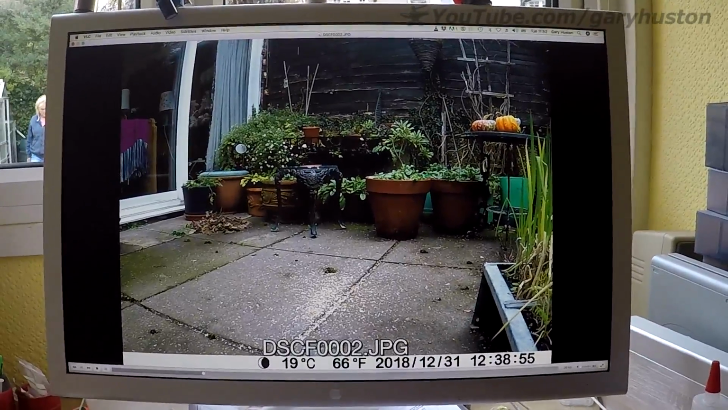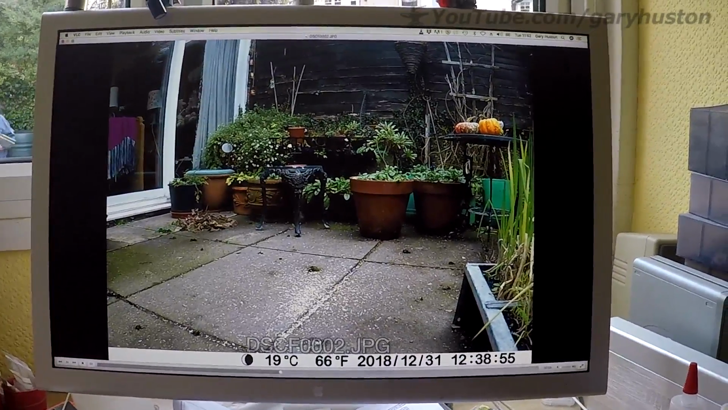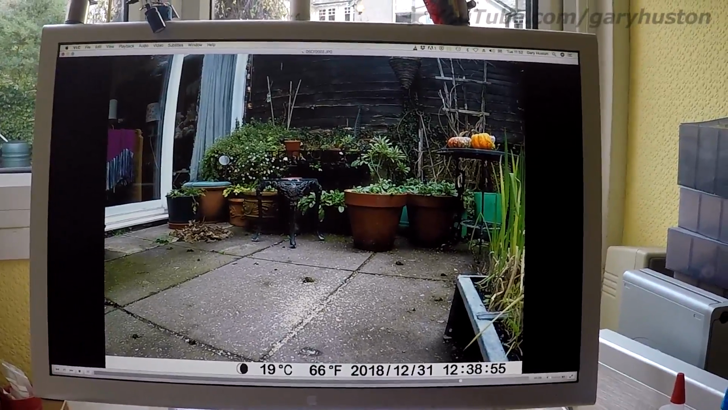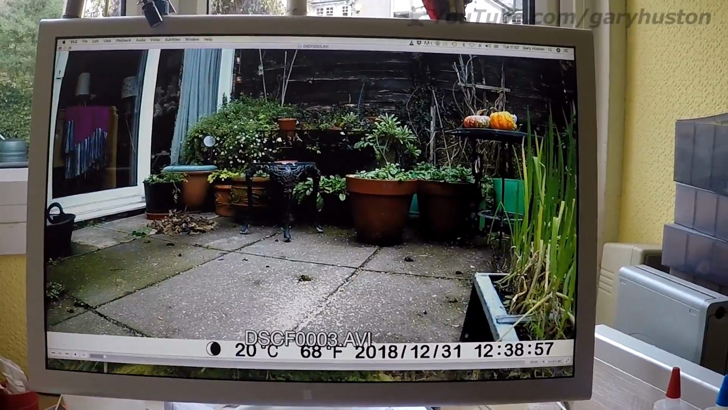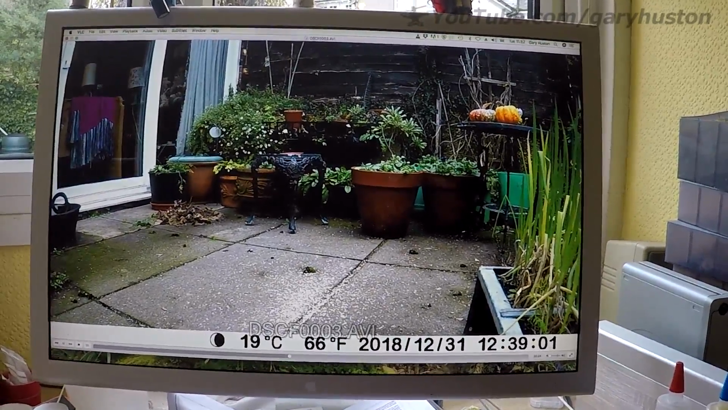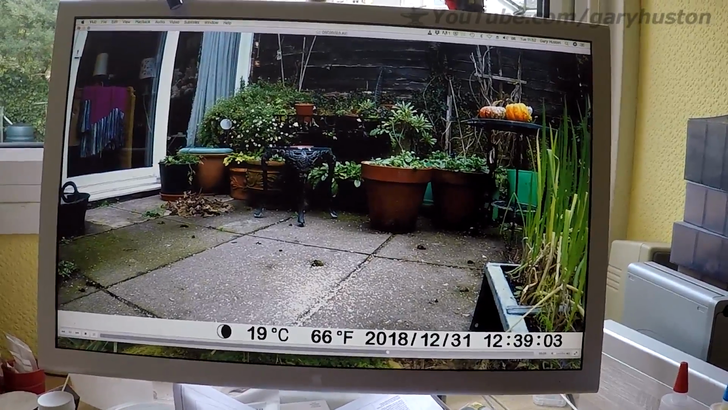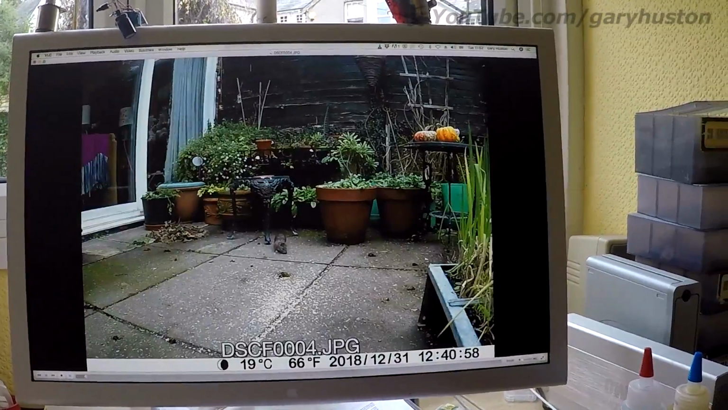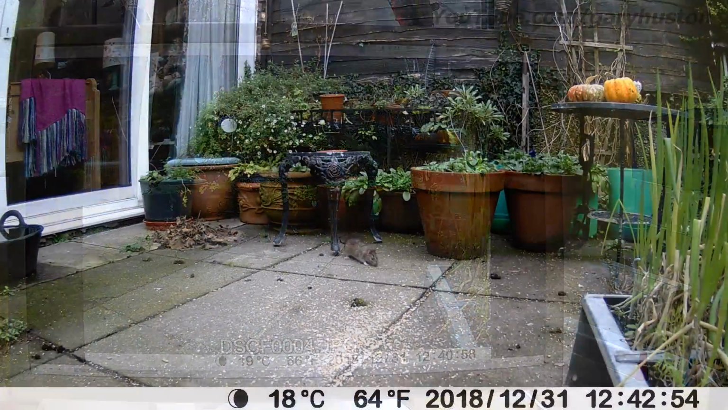So what I shall do, I shall review these on the computer, and the best ones I'll pick because you're bound to get some false images, you know, false triggers. So you will get some where there is nothing on it. You can see there the rat in the background of that one. So I'll have a look and I'll put the best ones up.